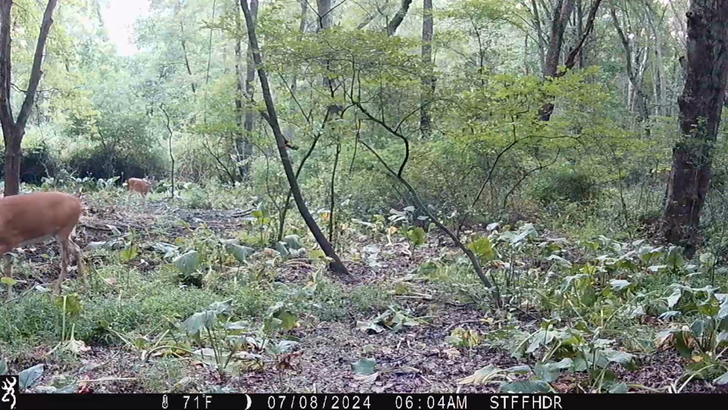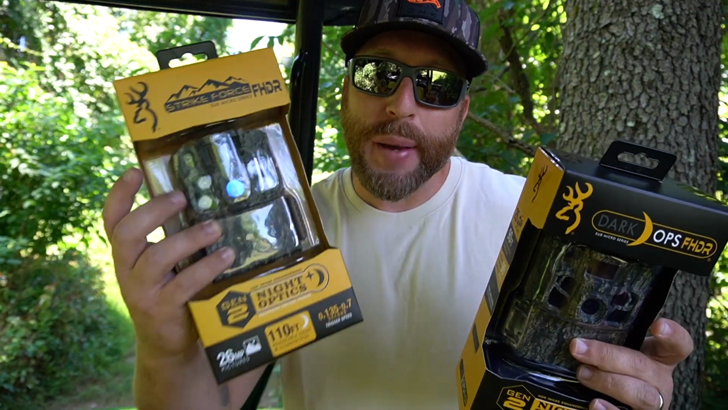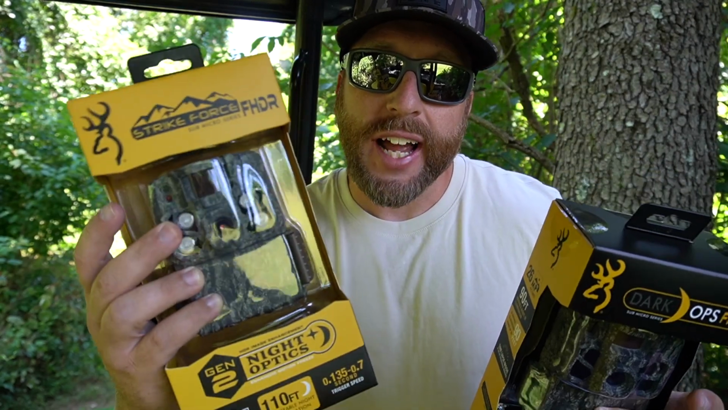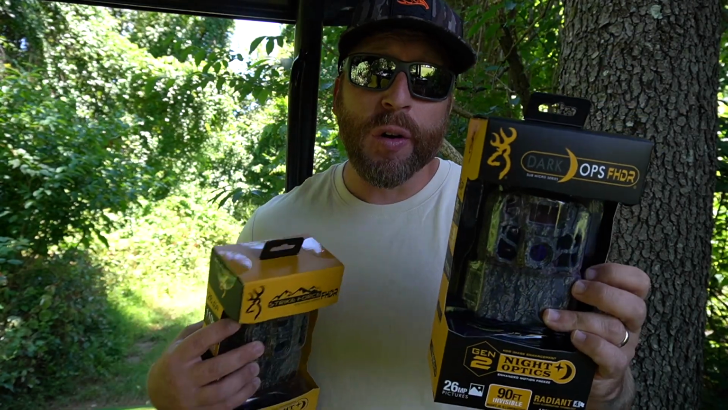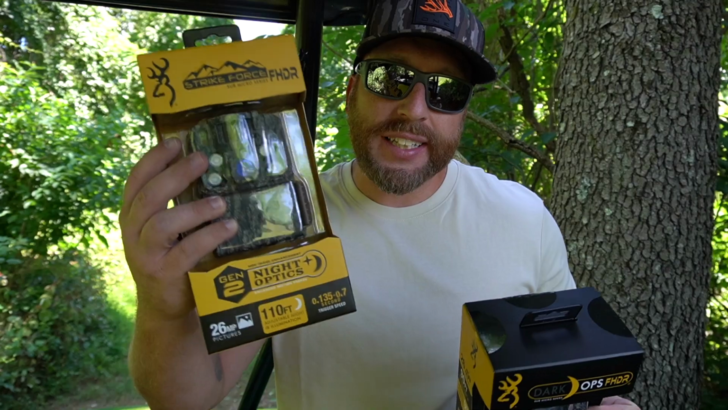Something that stands out to me right off the top is you can see here, you're going to get a little bit better night images and videos with infrared flash here. And then, with the Dark Ops, which I prefer, not going to spook as much game, and people won't pick these cameras out as easy as something like this.